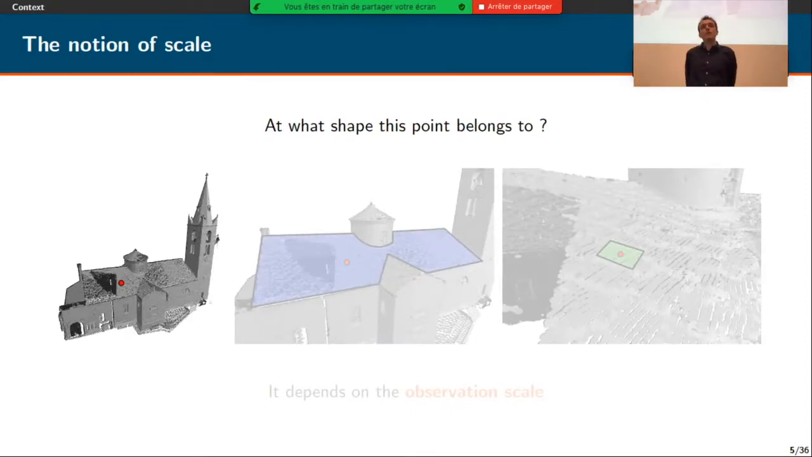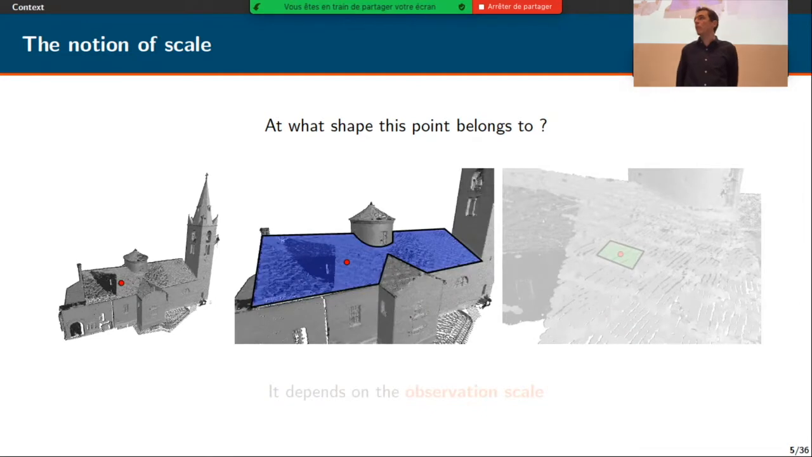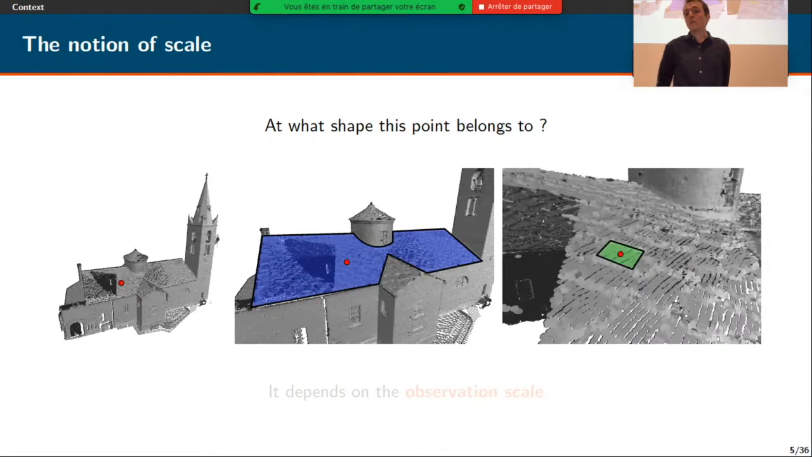In my thesis, I focus on one important notion about point clouds, which is the notion of scale. And to illustrate this concept, I'm asking what shape this red point belongs to. So from a far point of view, we could say that this red point on the church belongs to the roof of the church. So it corresponds to a large blue planar shape like this at the center. But if we look closer to this point, we start to see details appearing. And we could also say that this point belongs to one tile of the roof, which corresponds to this small planar shape in green. So which of these two answers is correct?